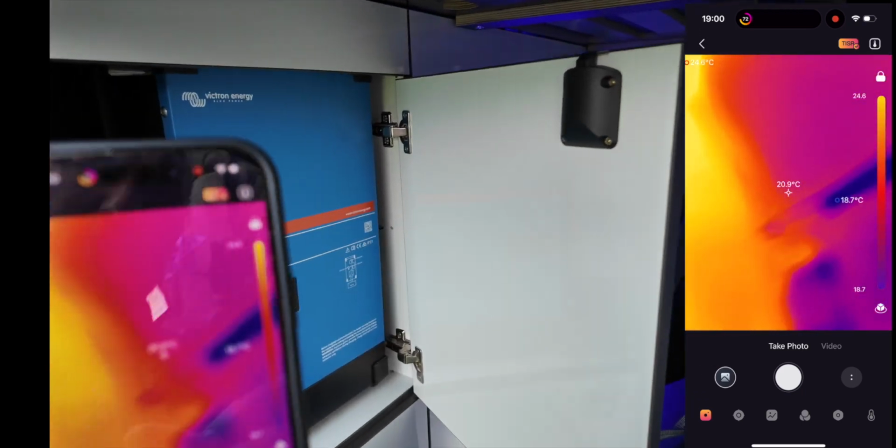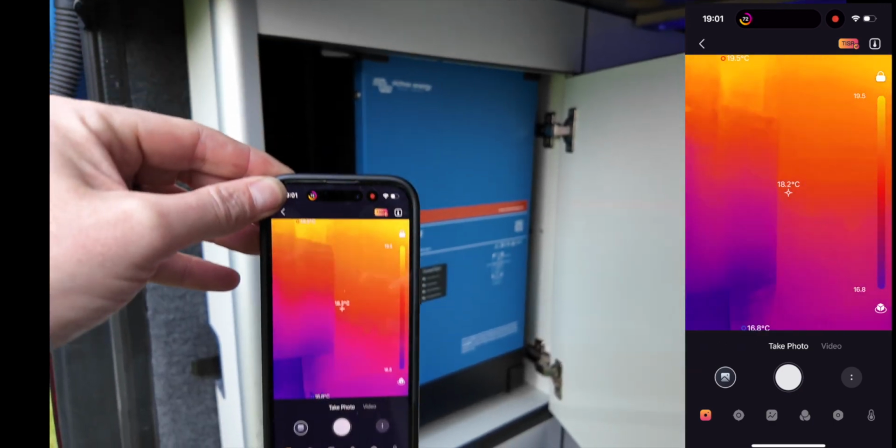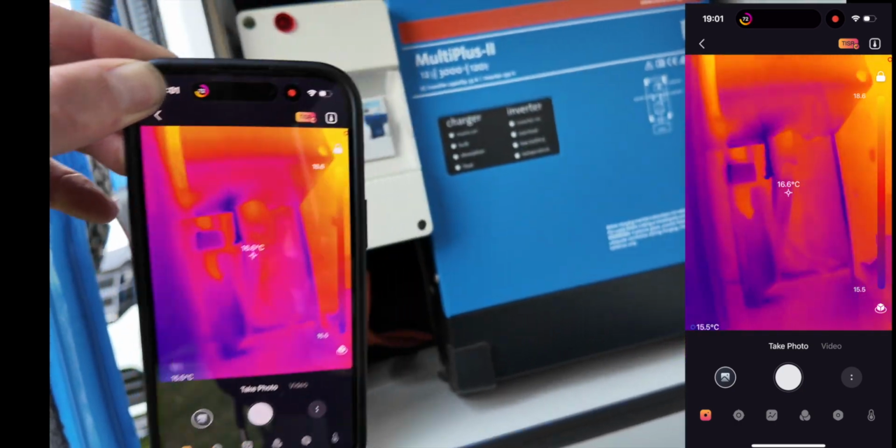Just check the inverter as well, which I'm not expecting there to be any hot spots on this, but you never know. Top temperature, that one, 18 degrees, so it's running quite cool. Check out cables underneath. Can't really see them here, which is a bit of a faff, but you can see it on the consumer unit, and they're quite cold.